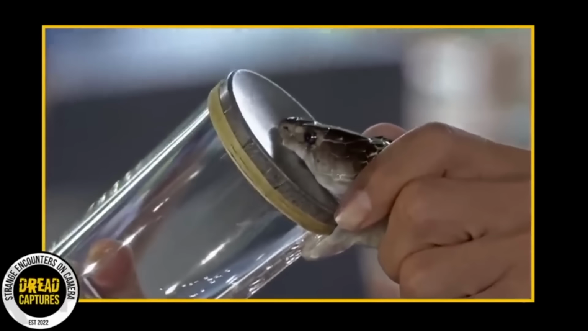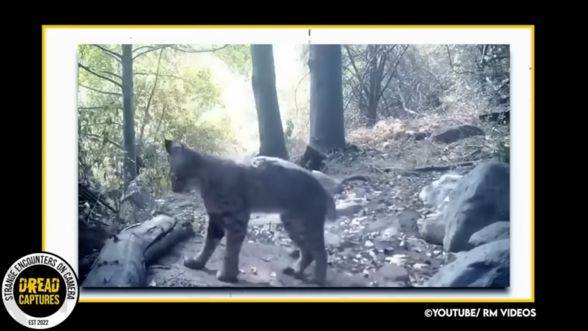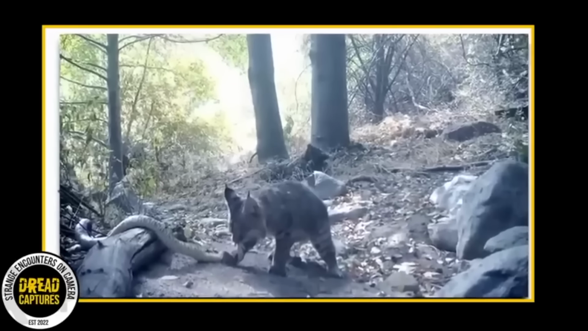I mean, look how quick and agile he is. After several minutes of playing, the bobcat suddenly grabs the snake in his jaws and kills it, eventually rolling in it.